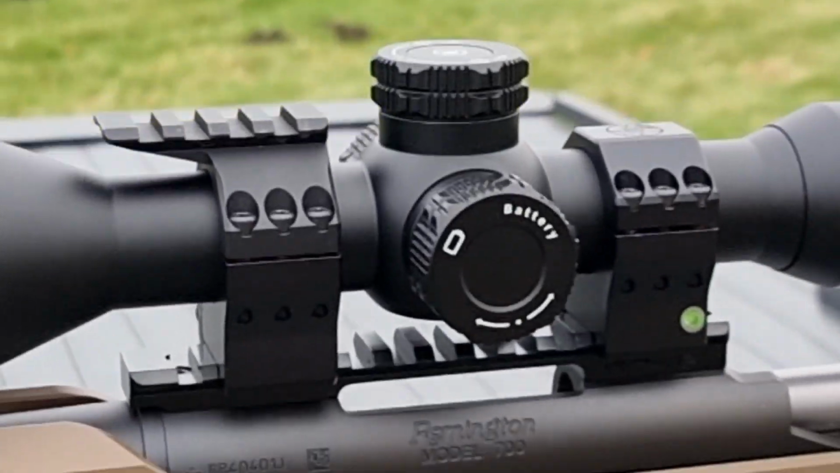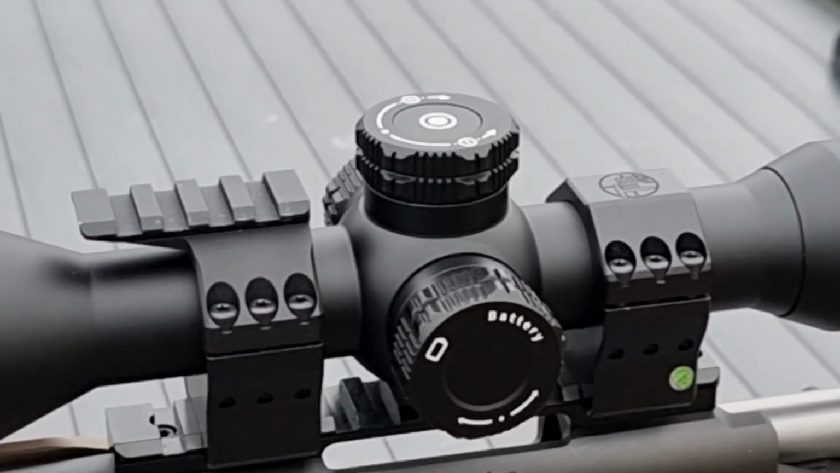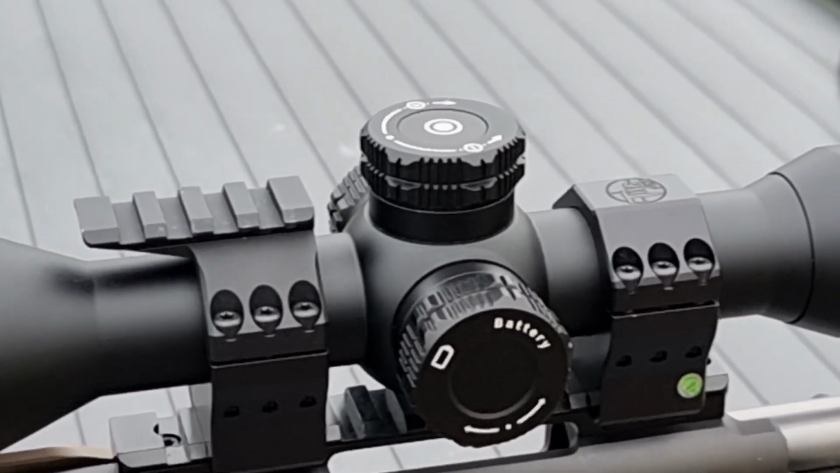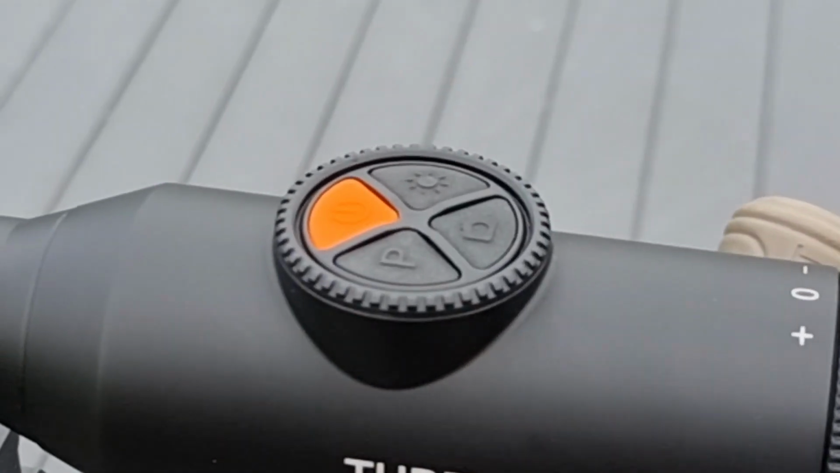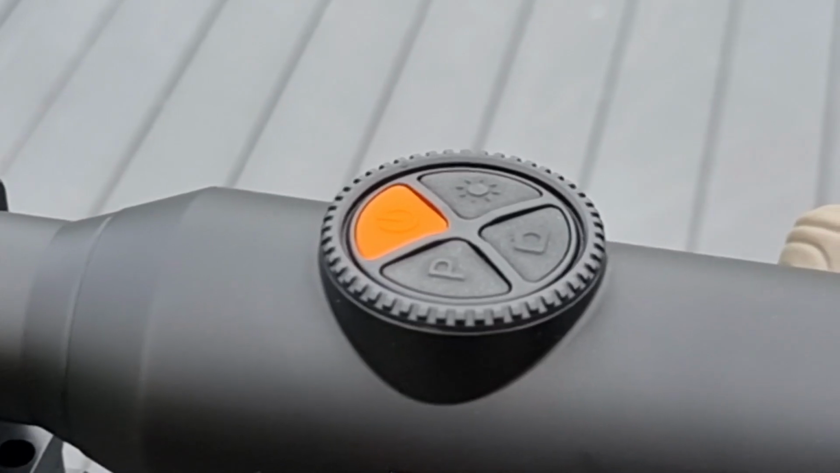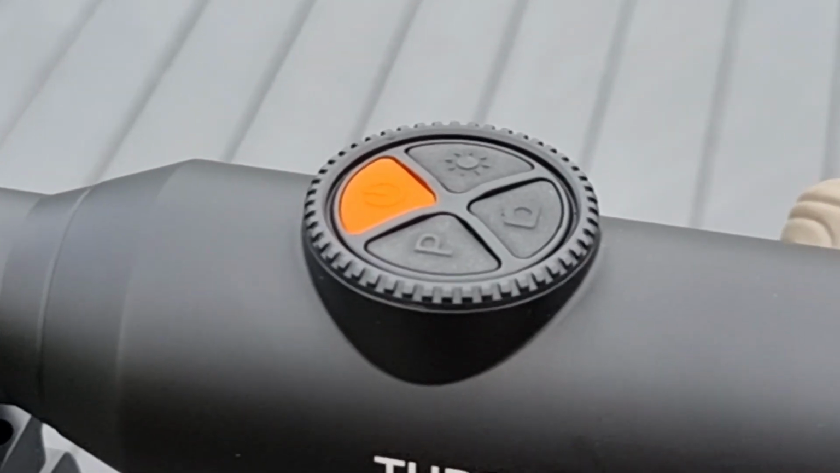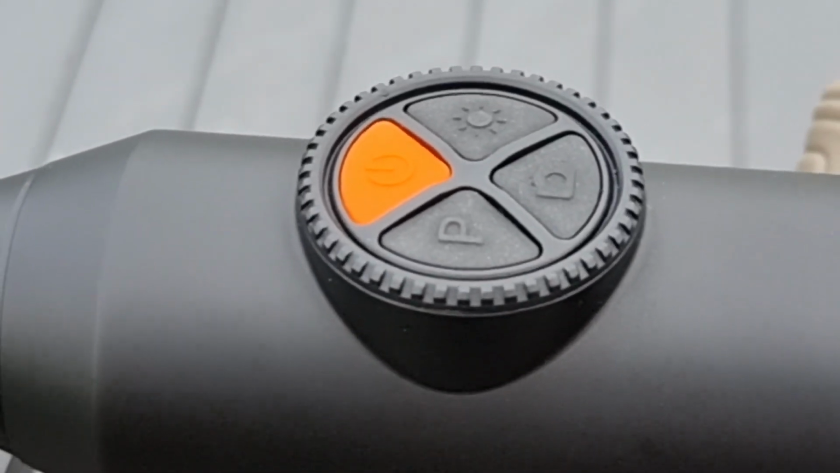There's your additional battery compartment, as well as the turret there that does the menu settings and your quick adjust and zoom. And then moving to the back, these are your quick shortcuts: on the left you can see there, picture mode, brightness on the right, photo and video, and of course your sleep button and power off button.